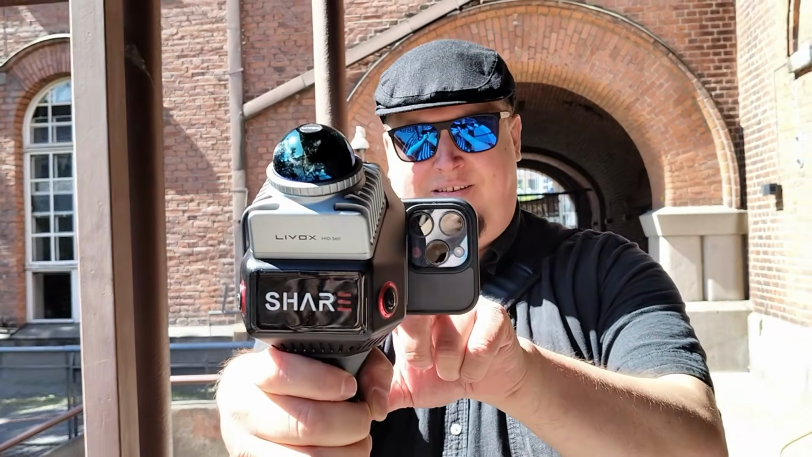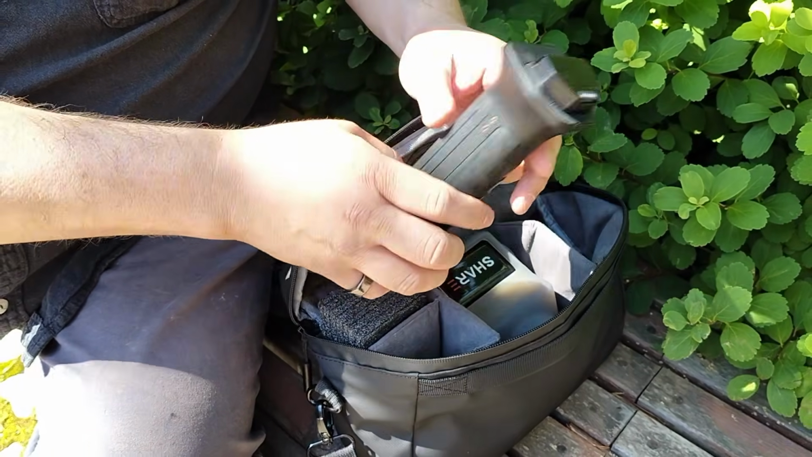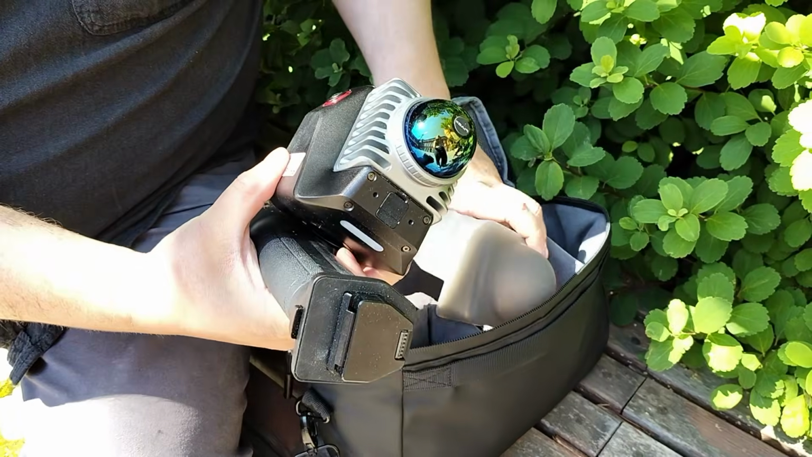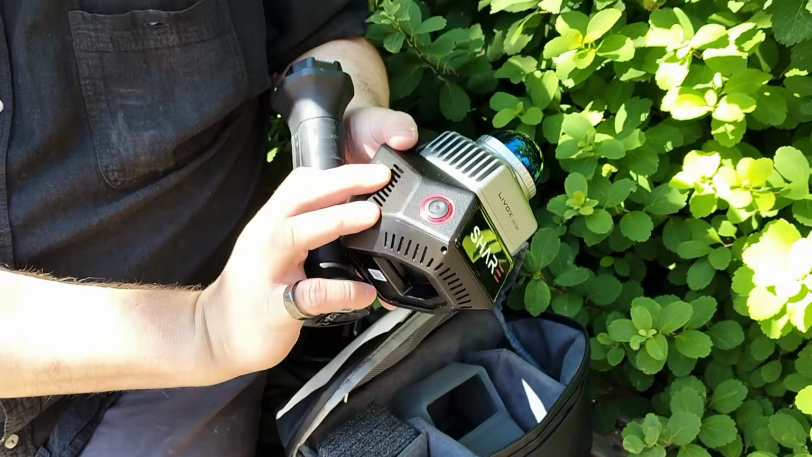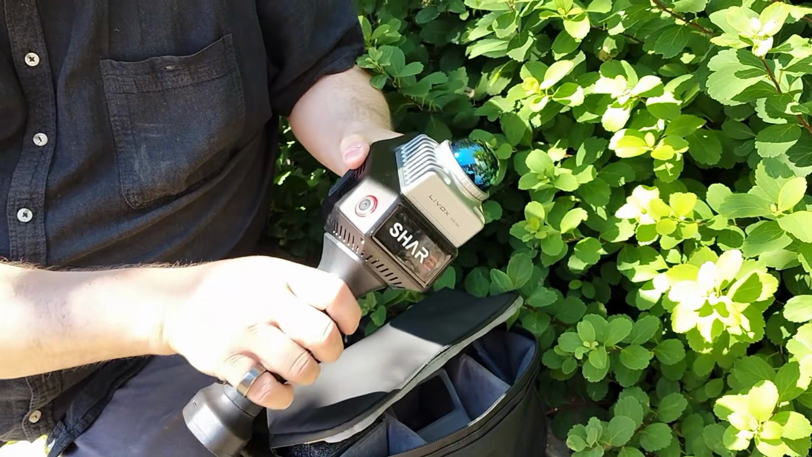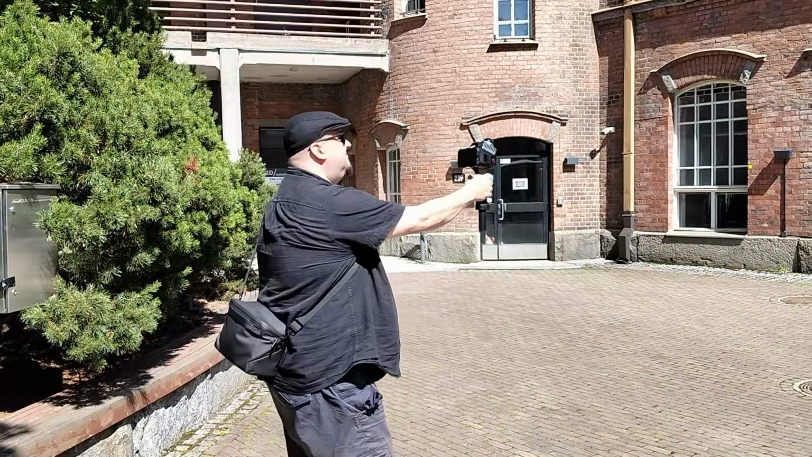Hello, it's me, Olli, here again. I've been trying to learn and familiarize myself with 3D scanning with so-called spatial cameras for some time now. The Chinese company Share shared me one of their handheld LiDAR scanners, and I will now try to give my